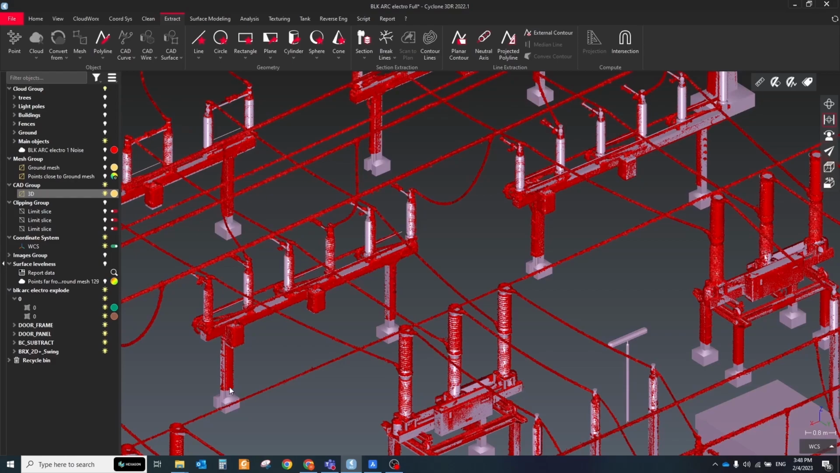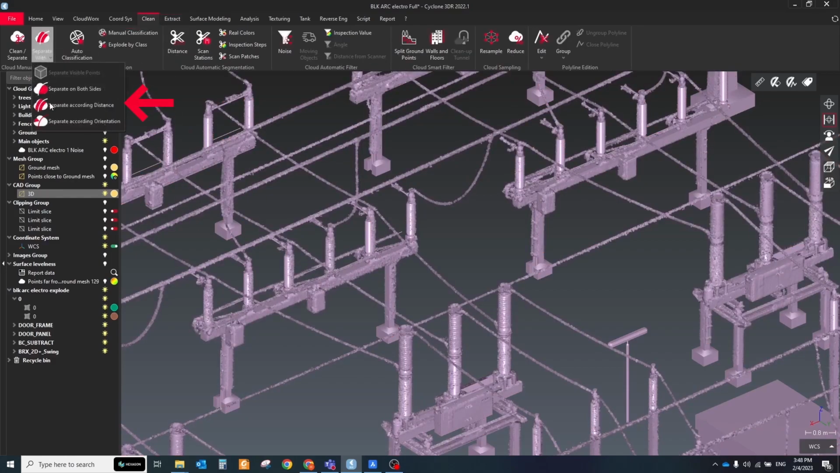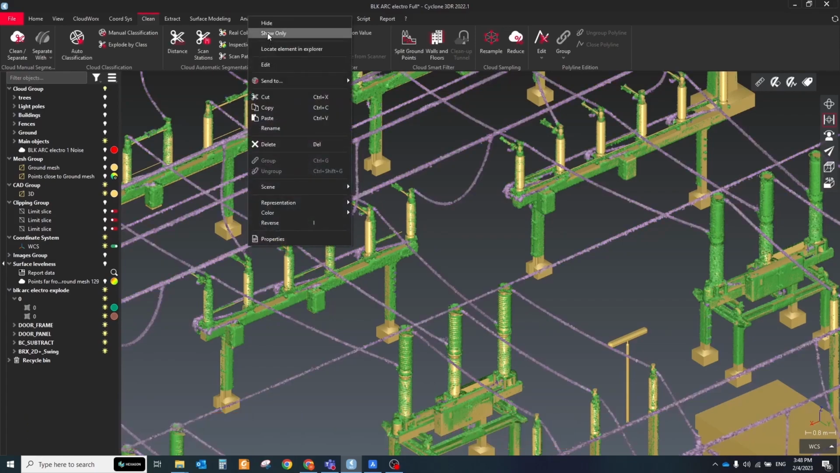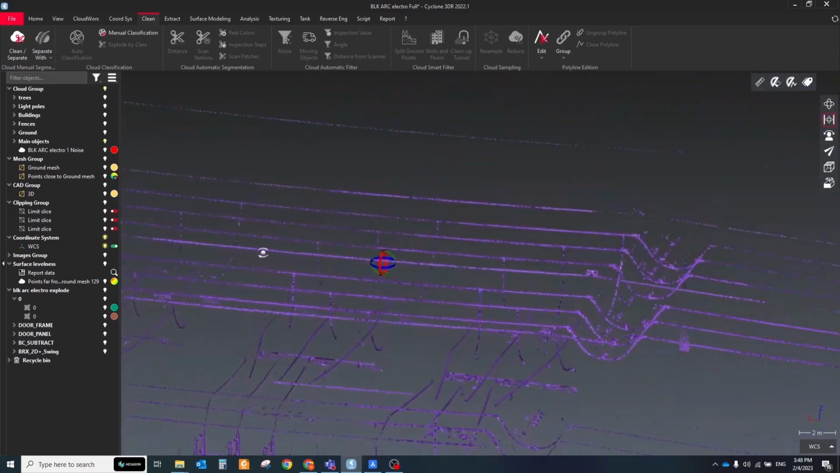Import the created model with all structures from BricsCAD. I use the DXF format, so in my case I need to convert this model from a CAD model to a mesh. Use the Mesh from Geometry tool for that. Select the mesh and the point cloud and run the Separate According Distance filter. Define the desired range of filtering and click Preview. It will split the point cloud into two parts.